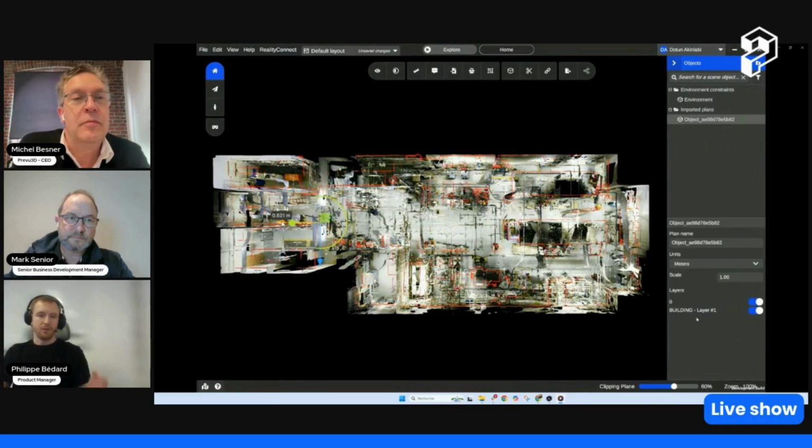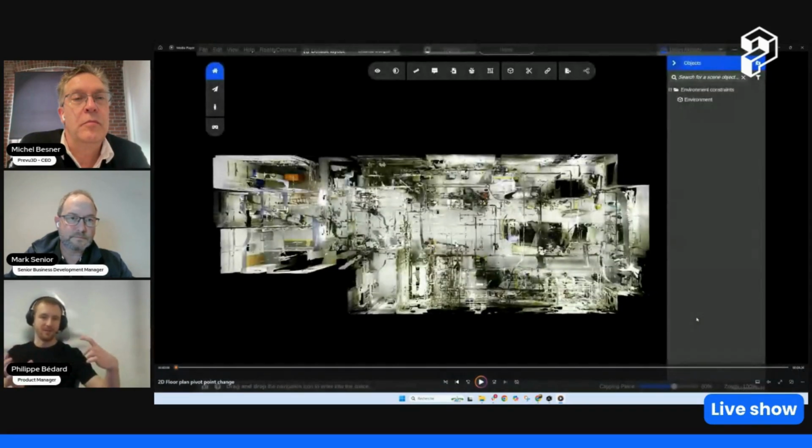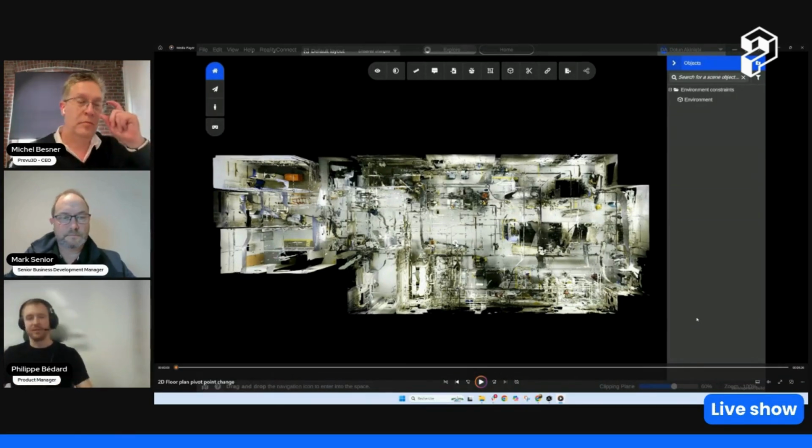Yeah, being able to change your pivot point helps a lot, because sometimes you might use a column as a reference point, so you can fine tune your rotation based on that column and do the positioning based on that as well, where previously it was always at the middle of the floor plan. So that will help a lot for the positioning. It's been a request from some of our customers, so I'm pretty sure some of you will be quite happy to see this today.